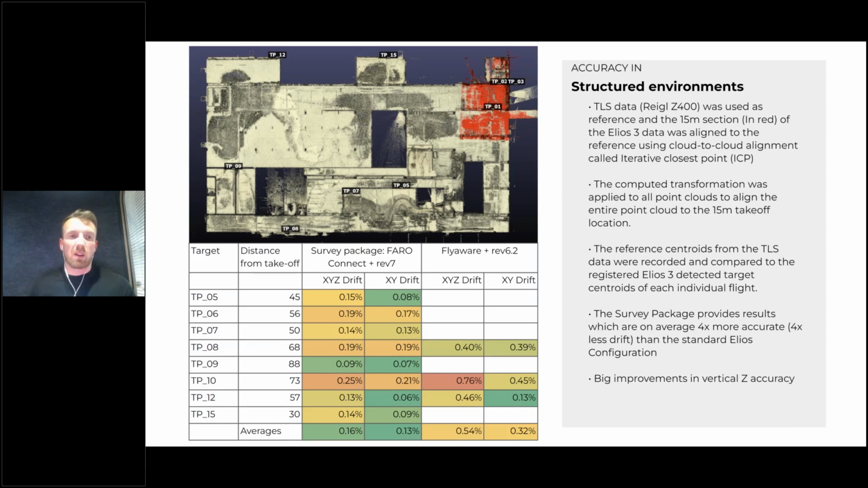Also, the whole area is covered in targets. We had up to 15 to 16 targets throughout the whole area. These targets were retroreflective targets that we used to do the tests. From that, we flew the LiDARs, the standard configuration with Elios 3 and also the new survey payload. We wanted to compare the Riegl data against the standard LiDAR data and also the Rev 7, the new LiDAR data, with the Elios.